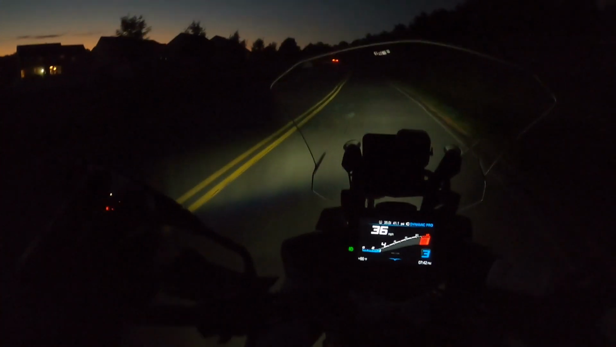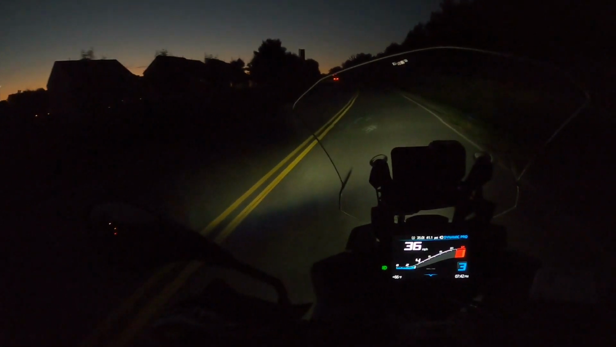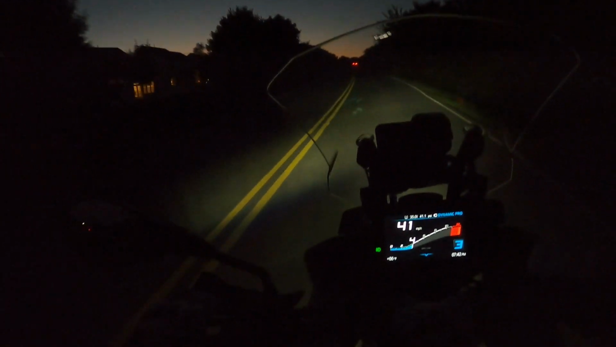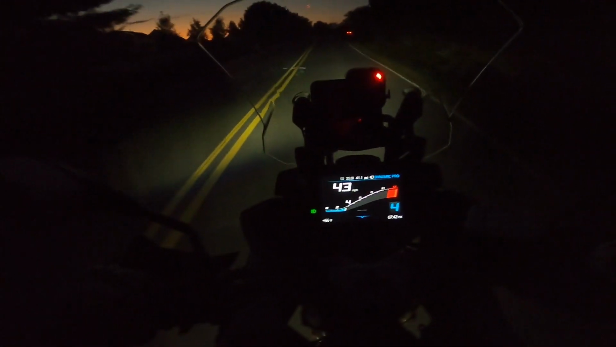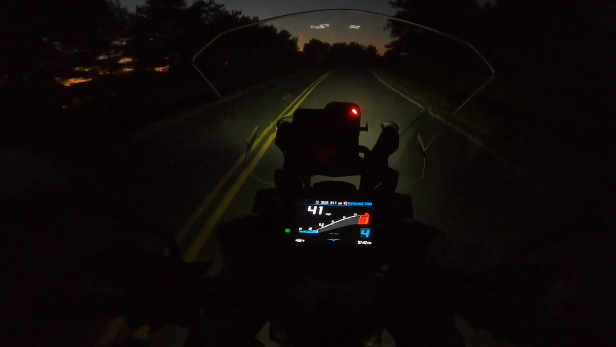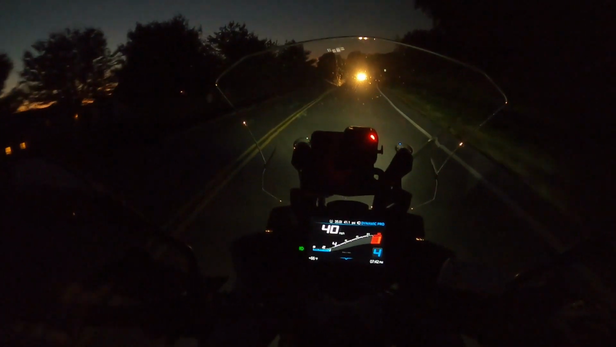The first, most obvious thing is that you have less visibility. And when you have less visibility, it is inherently more dangerous. You can't see all the potholes in the road. If there are animals or any sort of hazard, it is much harder to spot.